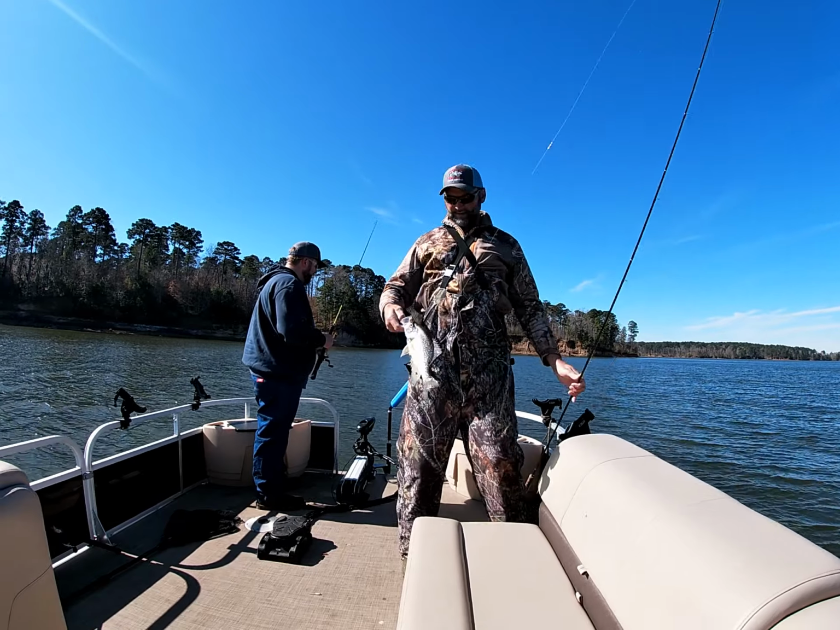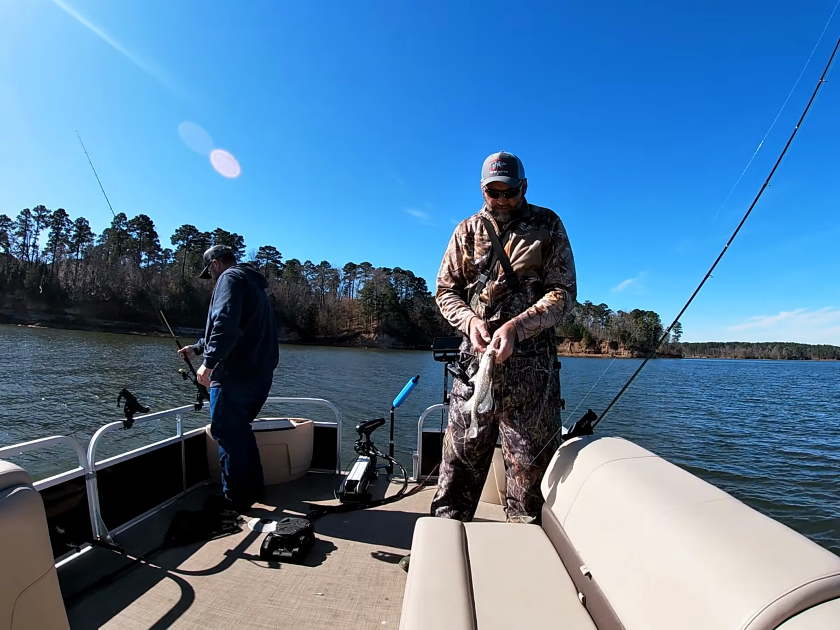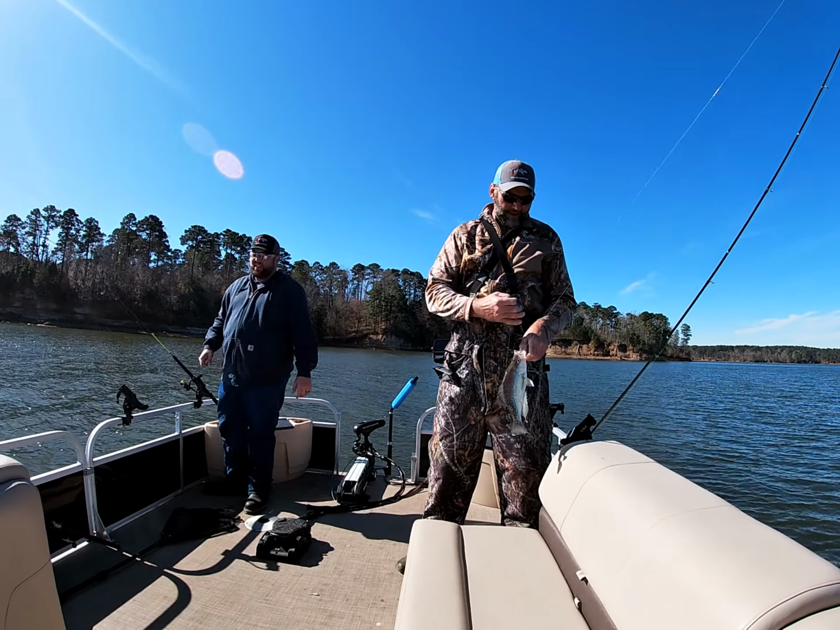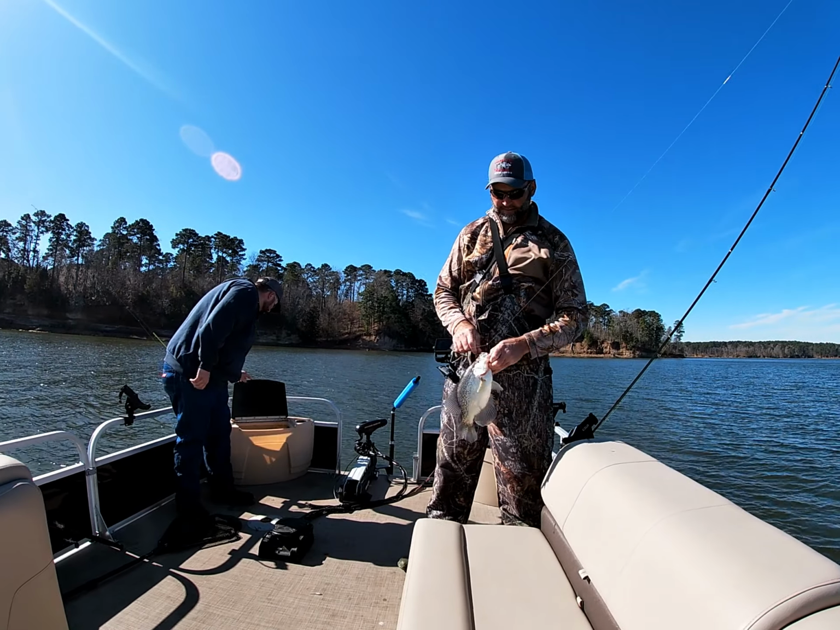Slow biting, man. We done pitched over them 4 or 5 times each. About to give up on them. Finally want to thump it. It's a nice, pretty fish there.